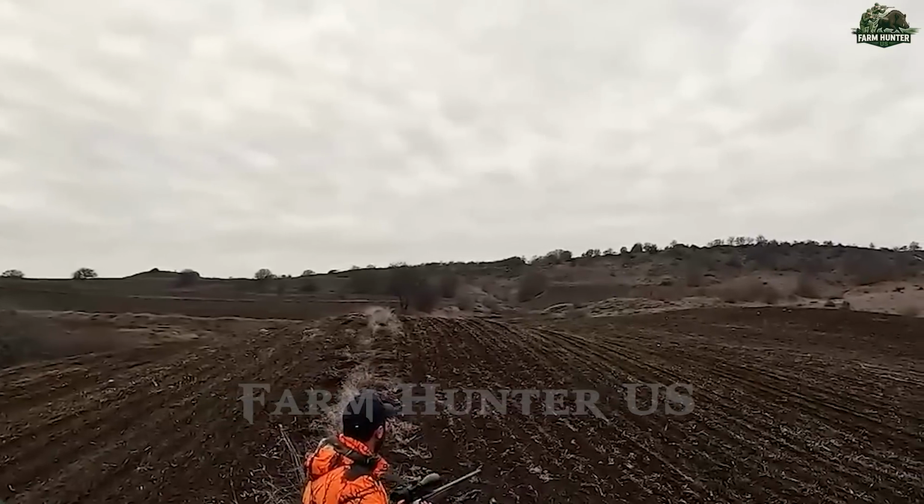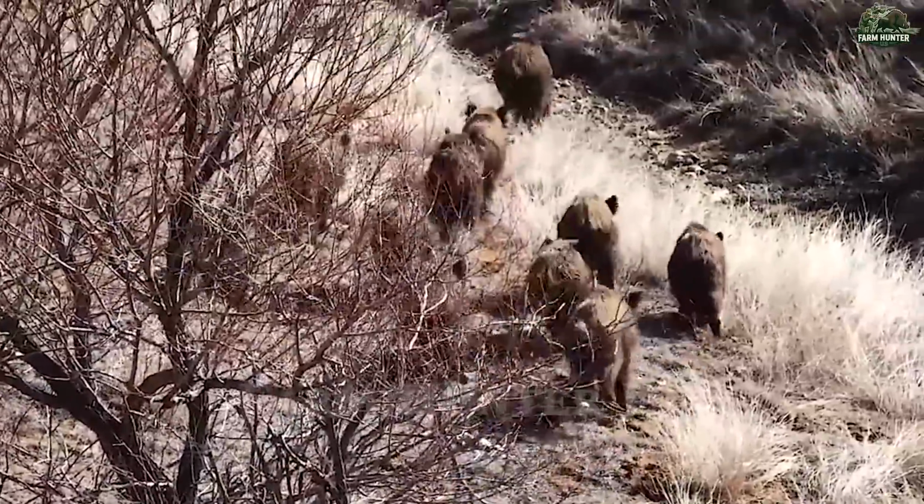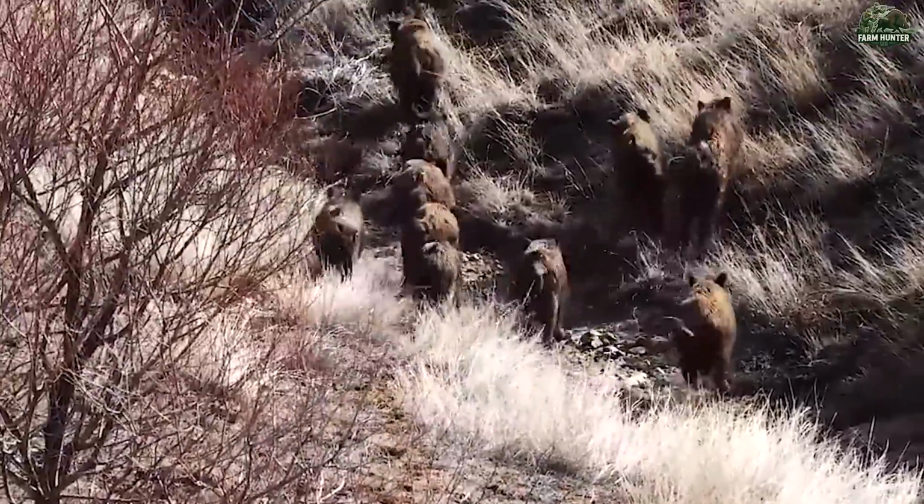But just as we began to settle into position, movement erupted ahead. A full herd of wild boars burst through the trees, their dark shapes cutting across the mist.